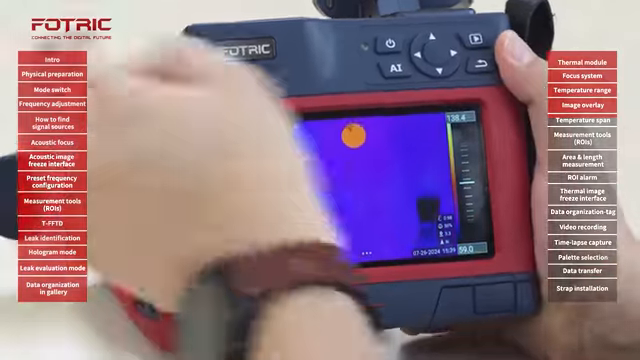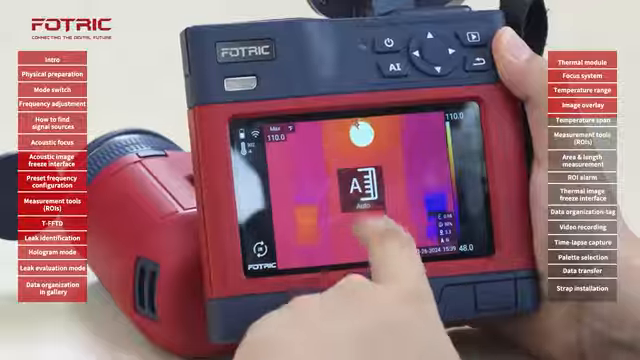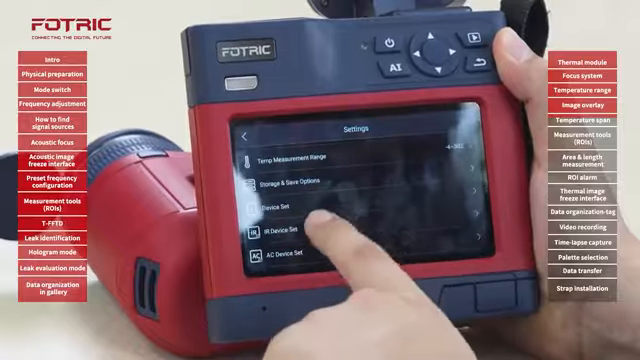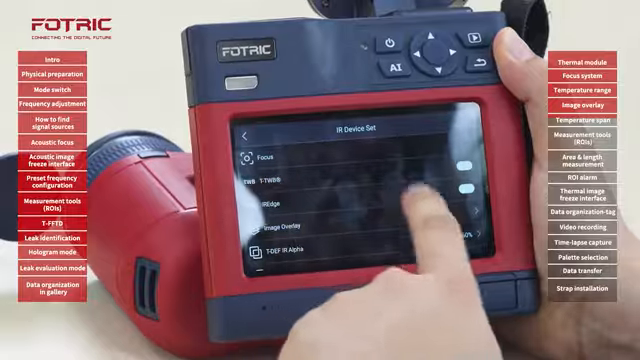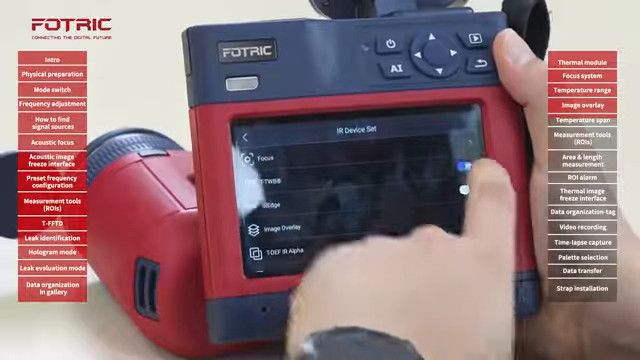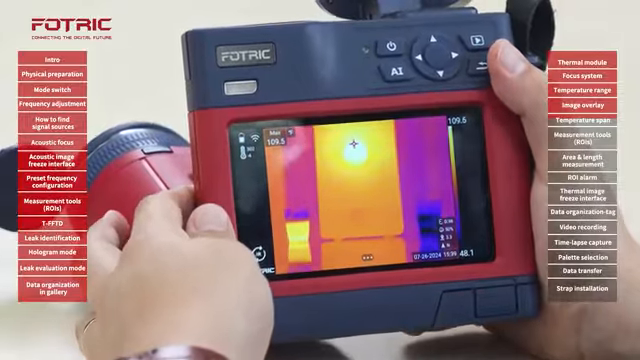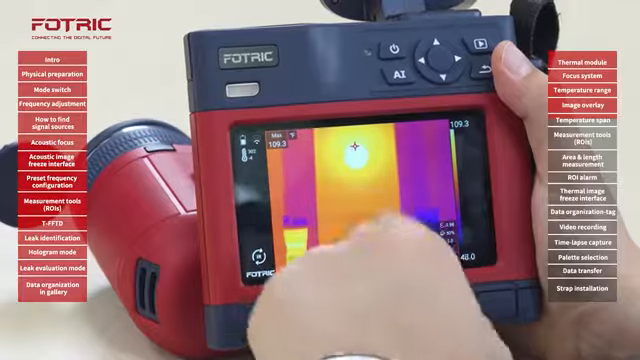Another way to do this is by choosing the auto mode, going to the settings, IR device set, and activating the TWB mode. Now the camera will show me details that were previously hidden about the lower temperature objects.